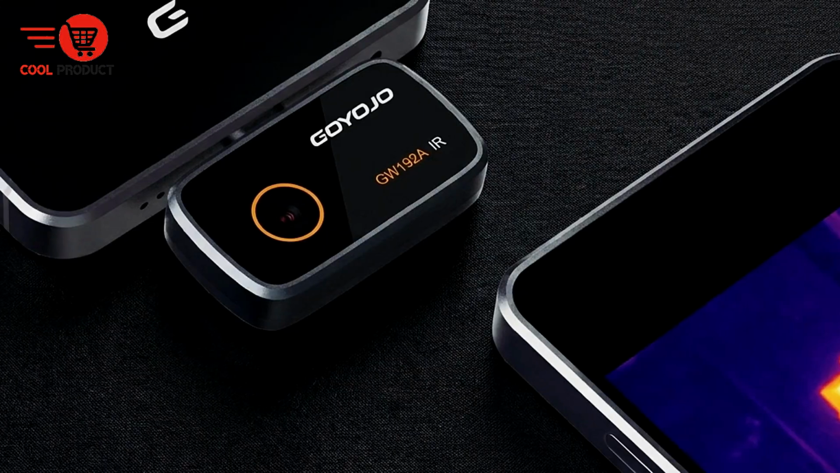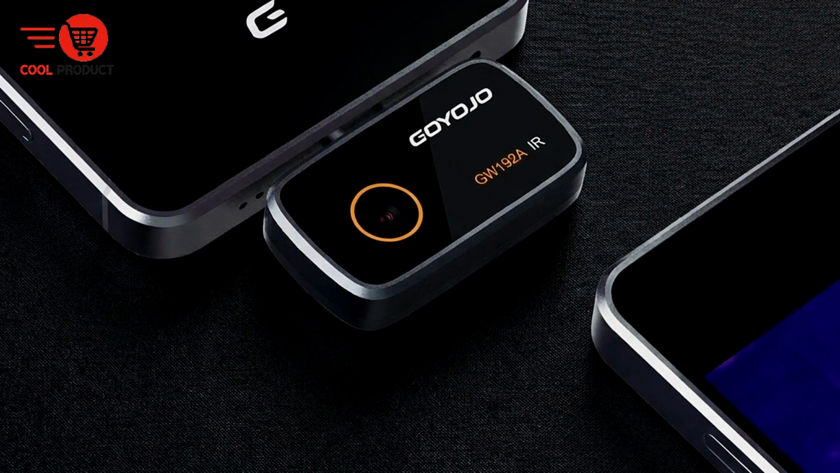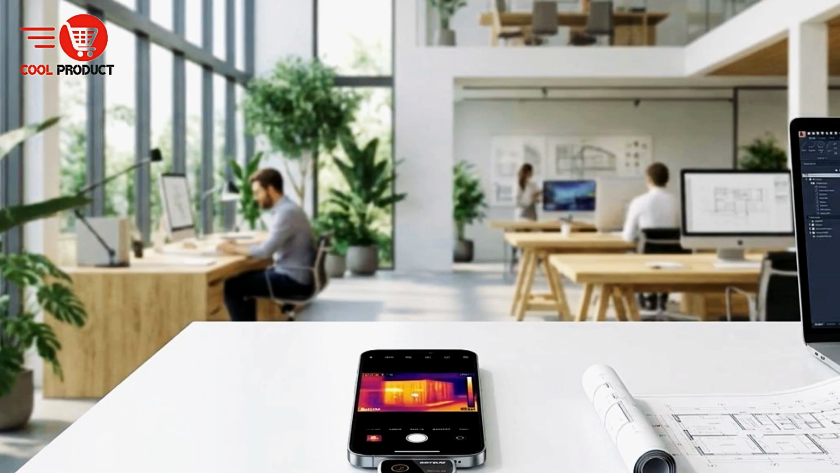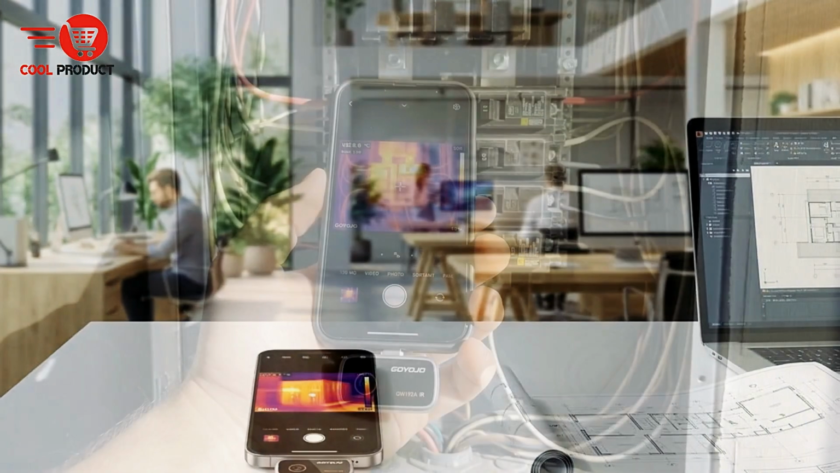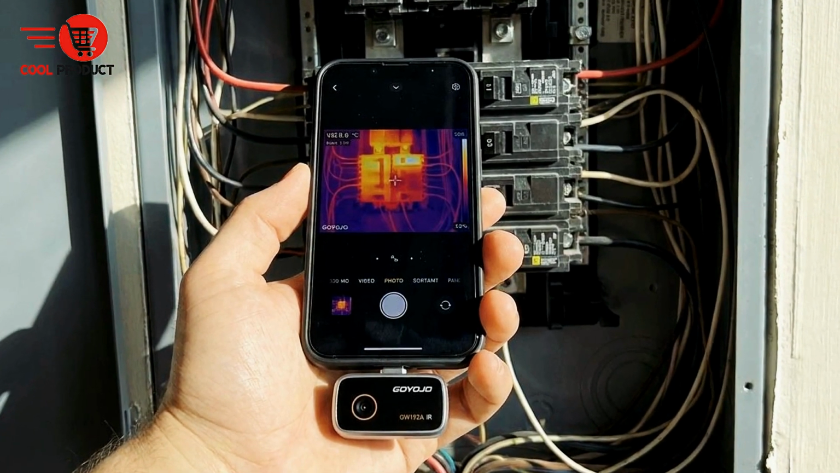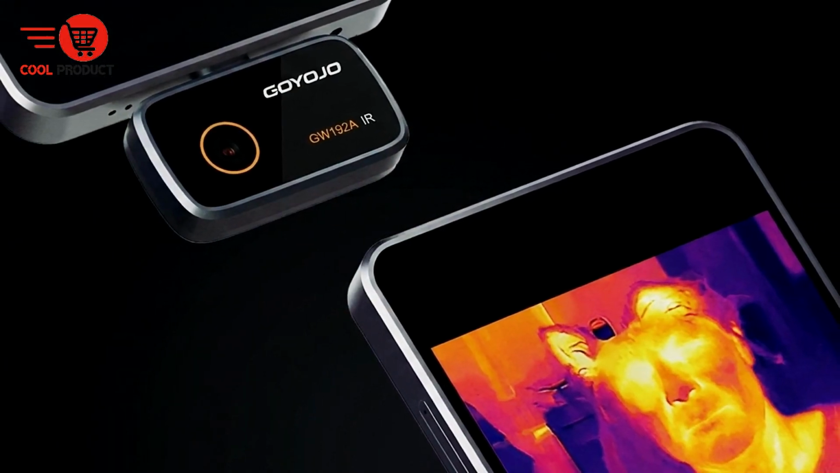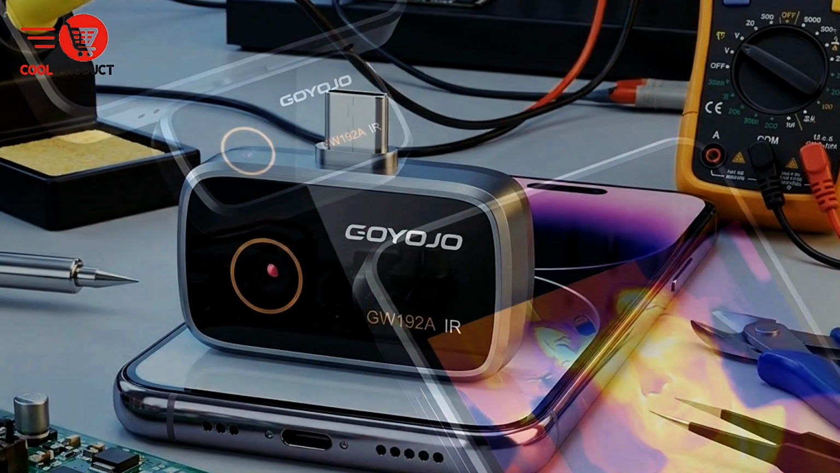Because it connects directly to your Android phone, you can view thermal images instantly on a larger and familiar screen. This improves visibility and makes it easier to analyze detailed areas. The phone integration also allows you to capture images during inspections, helping you document issues and keep records for future reference. The compact and lightweight design makes the Goyojo GW192A easy to carry in your pocket or tool bag.